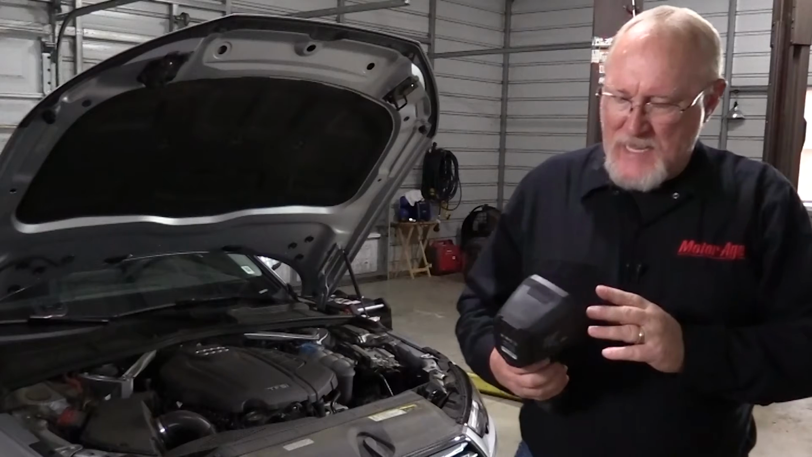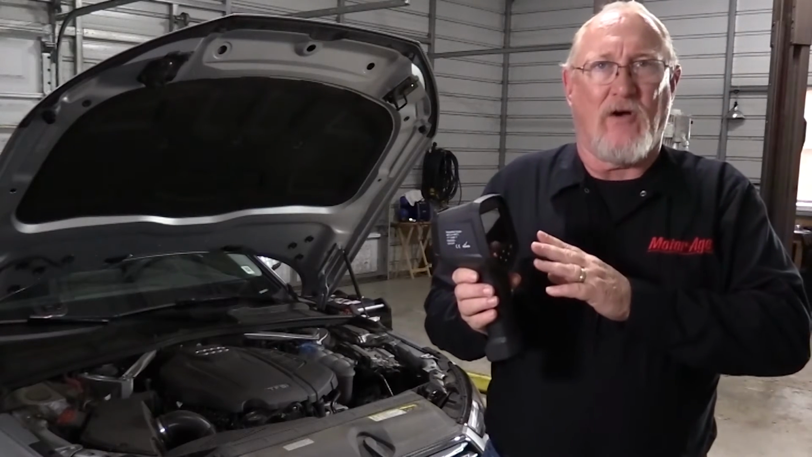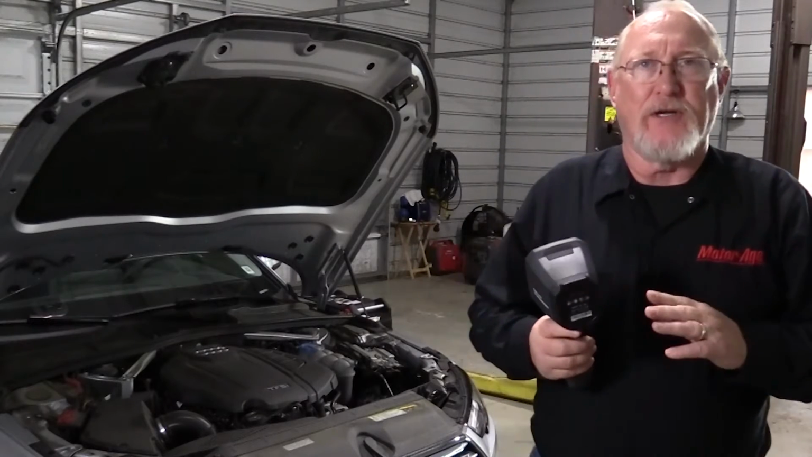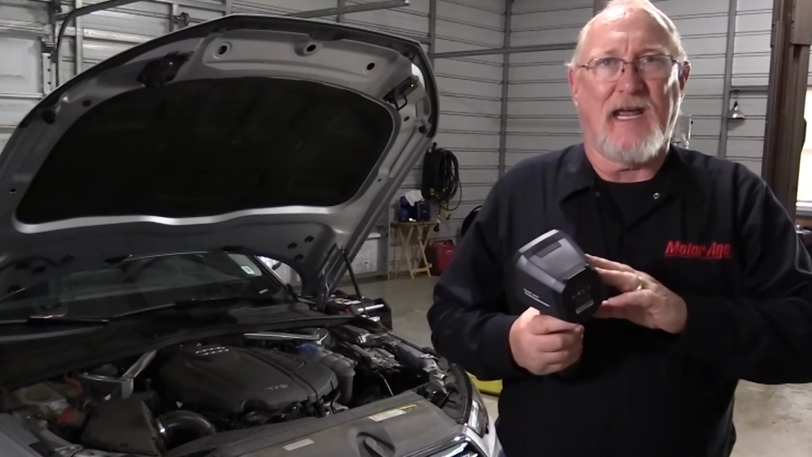Now, before you take it out of the box and put it to work, it's important for you to understand a few terms and some of the limitations of the tool. The first is resolution. It doesn't matter how big a screen you have on the camera. The resolution is dependent on the resolution of the sensor inside the camera.